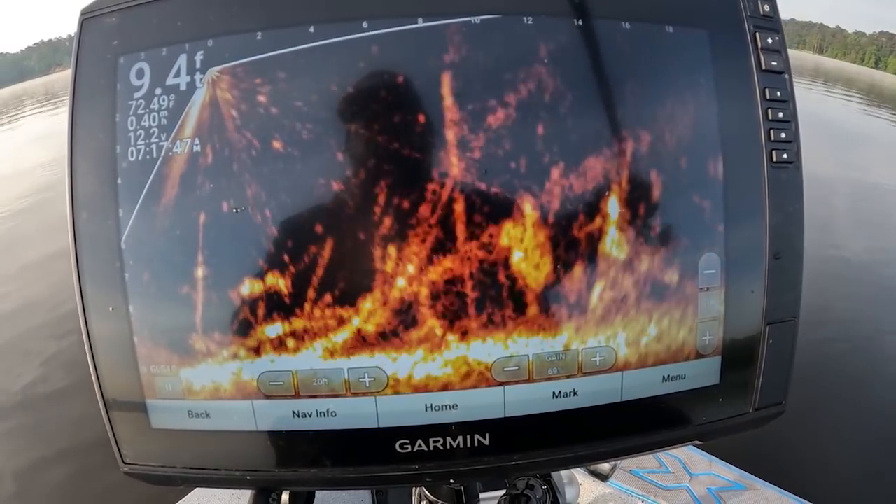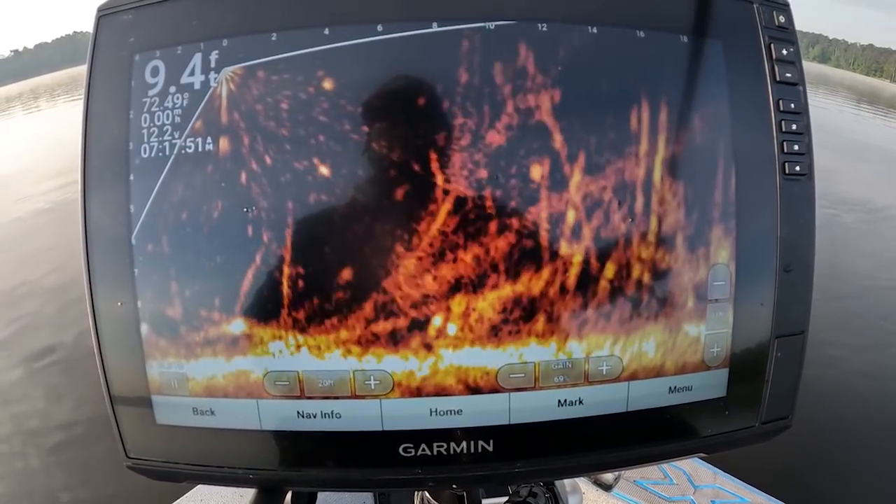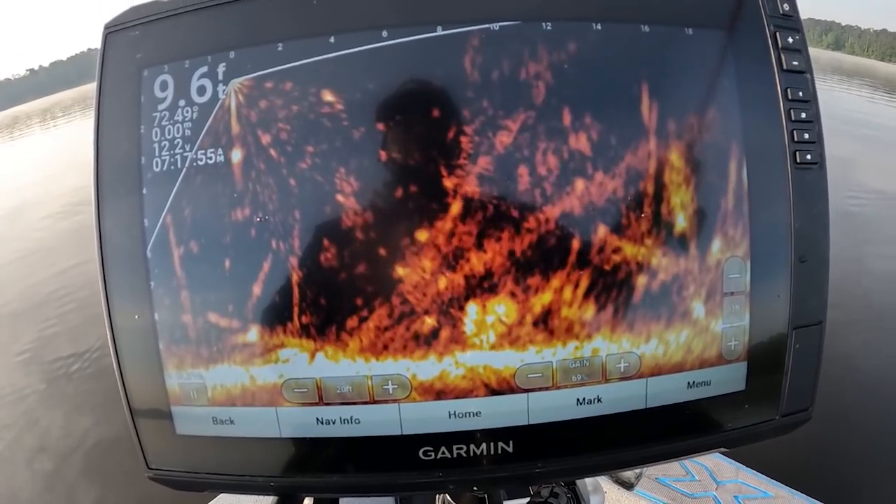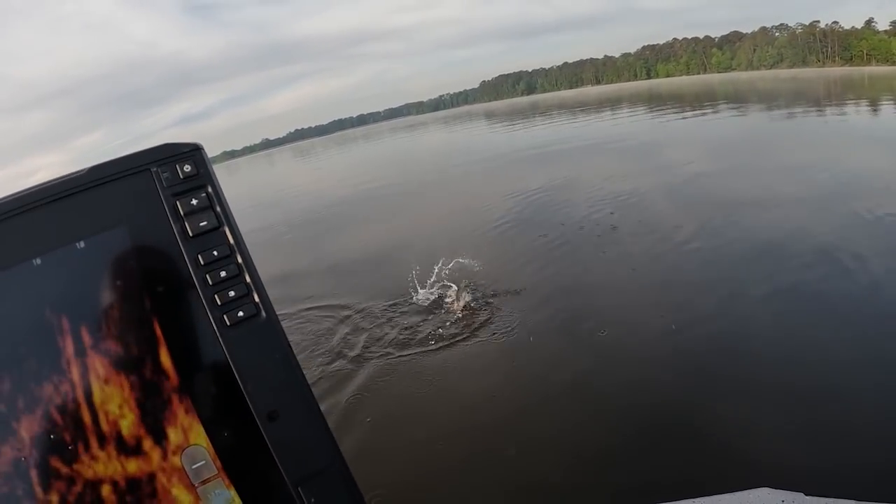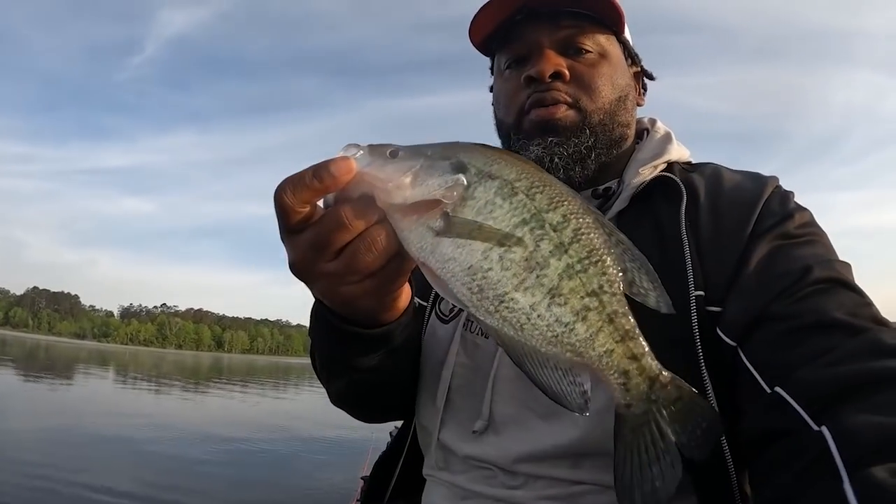One did spook off, and the other one, it actually, man, it runs into the bait. It's crazy. Boom, he got it already. Got pretty lucky on that one. End up being a fair fish. The big females, I hadn't really seen them out there on this particular day yet.